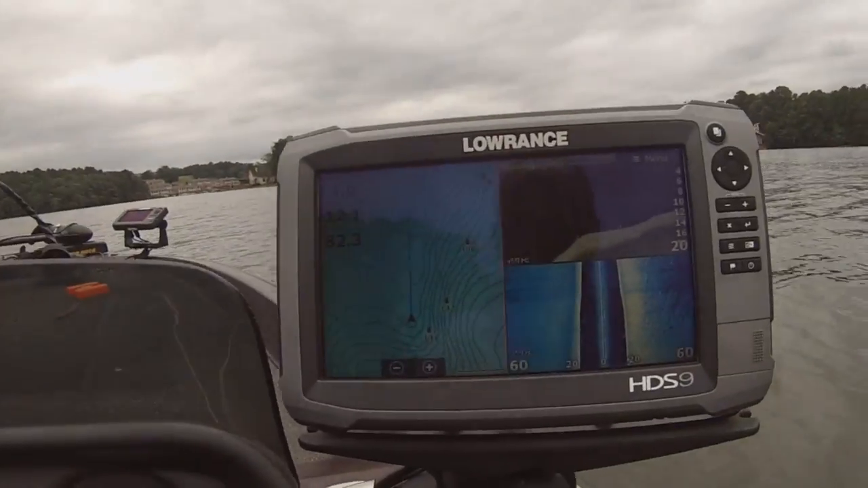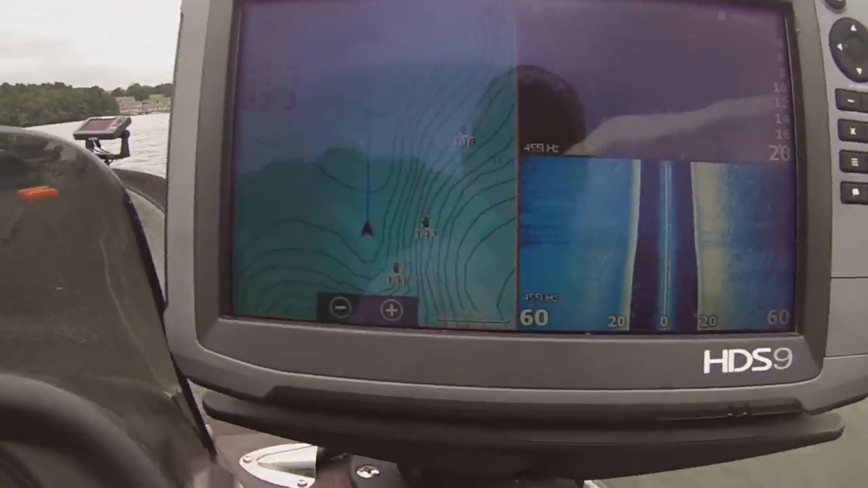I'm using the side scan too. I'll show you. And basically I'm going over it.